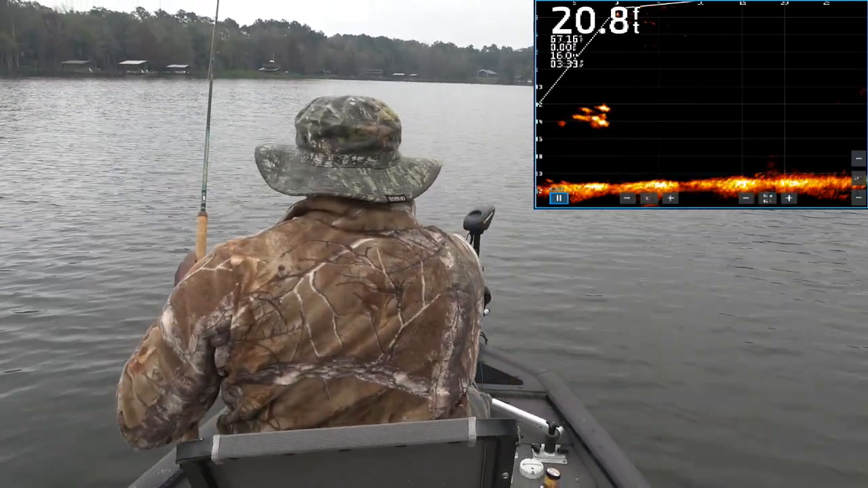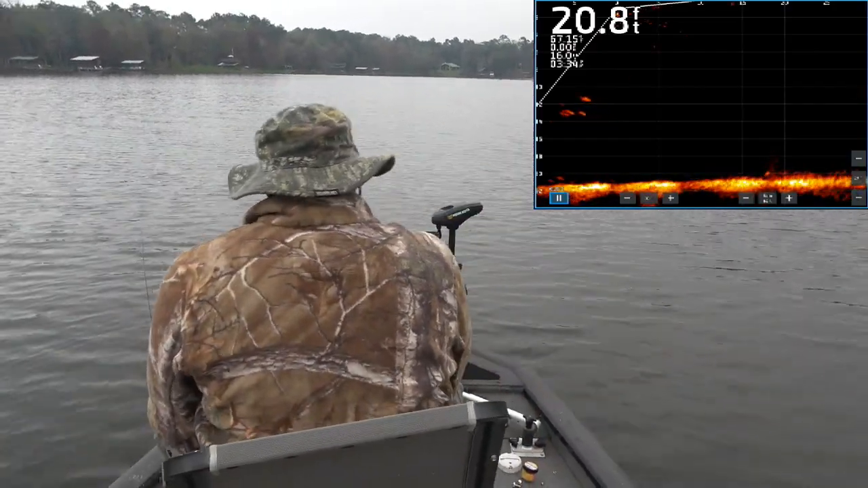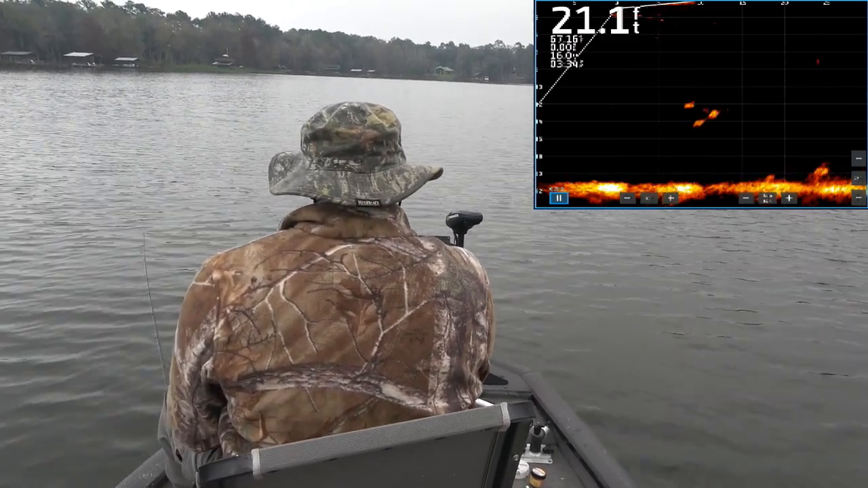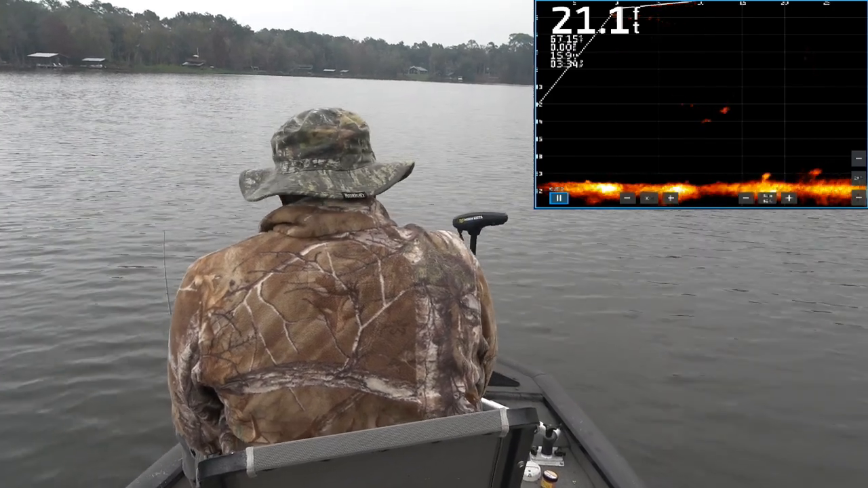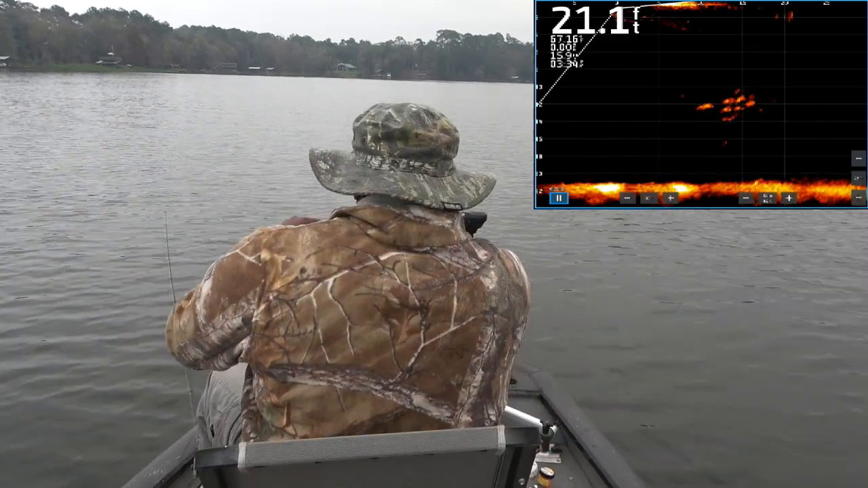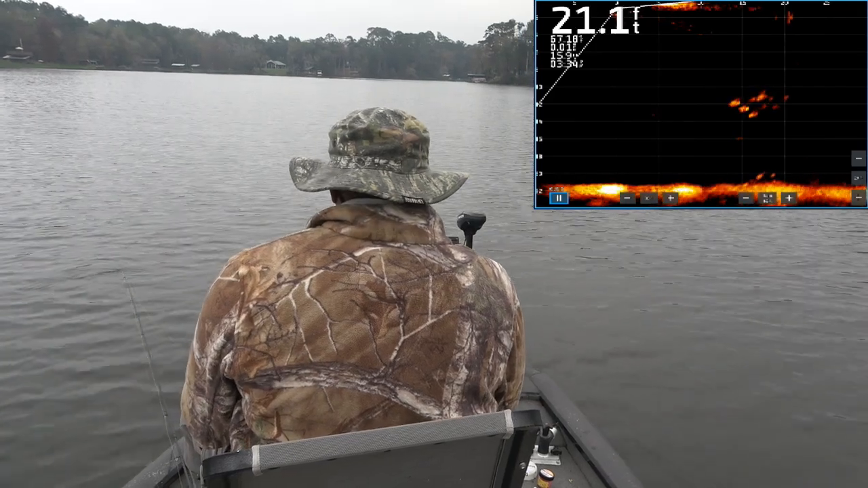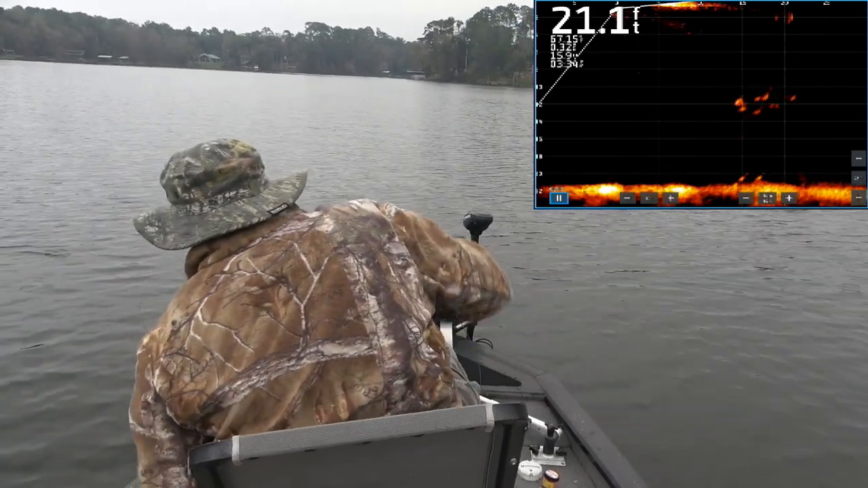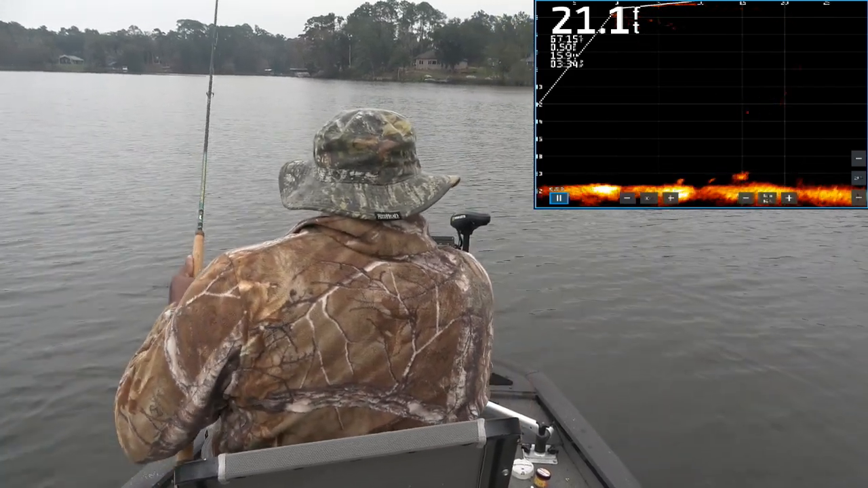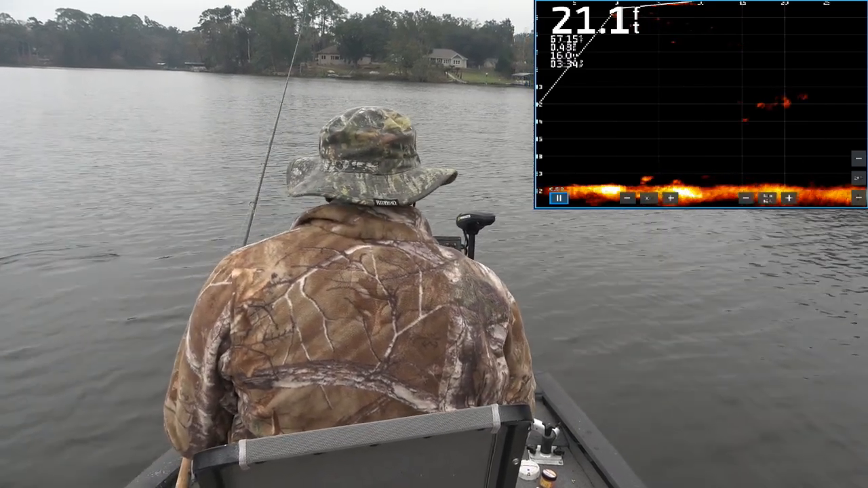Once again, I'm stalking them. So I want to stay. Now they're going right up under my boat, so that's going to cause me a little bit of a problem. See if I can stay on those fish, folks. See, they're trying to head out the back of the boat on me. And I don't want to lose them till I at least get 4 or 5 more of those fish.